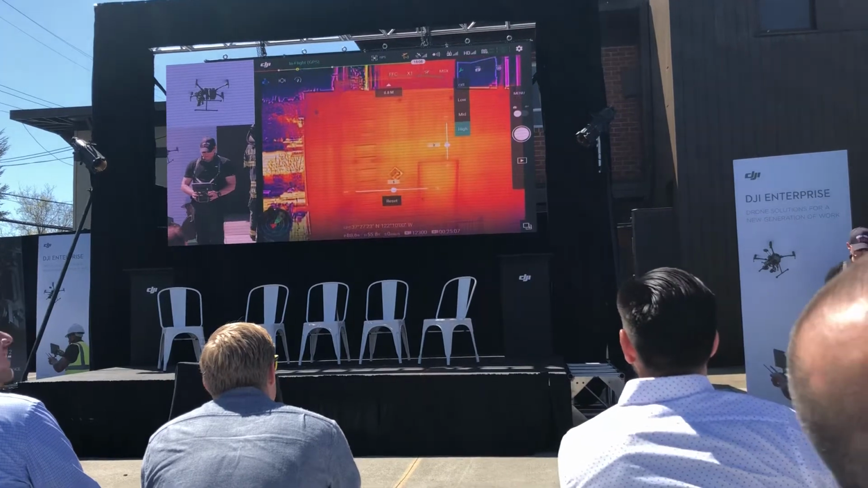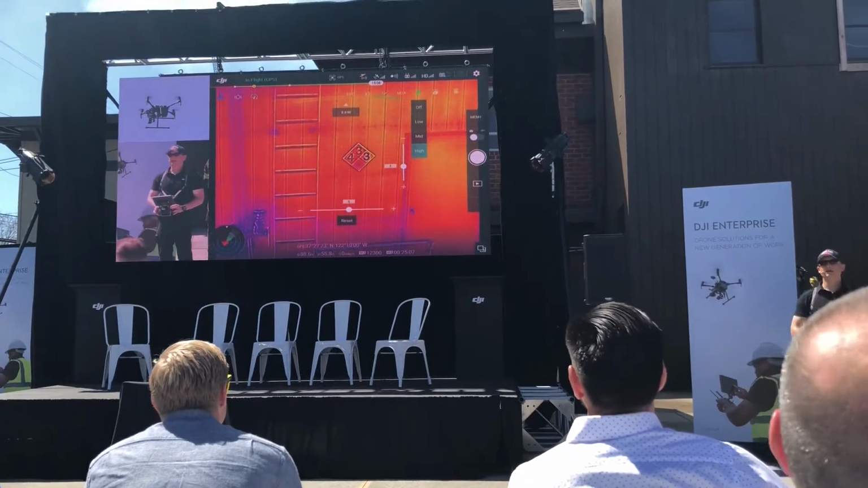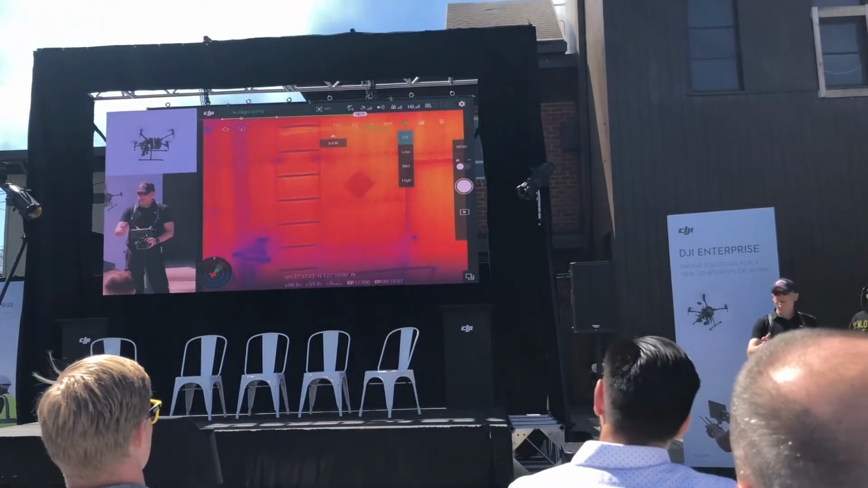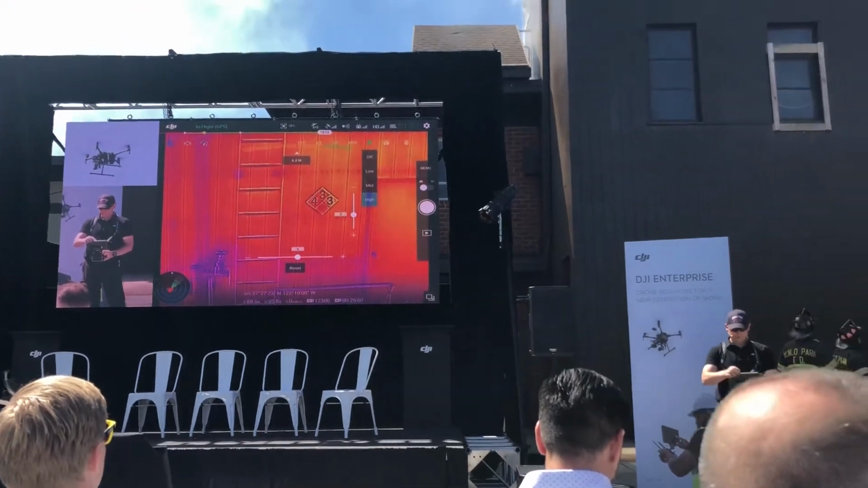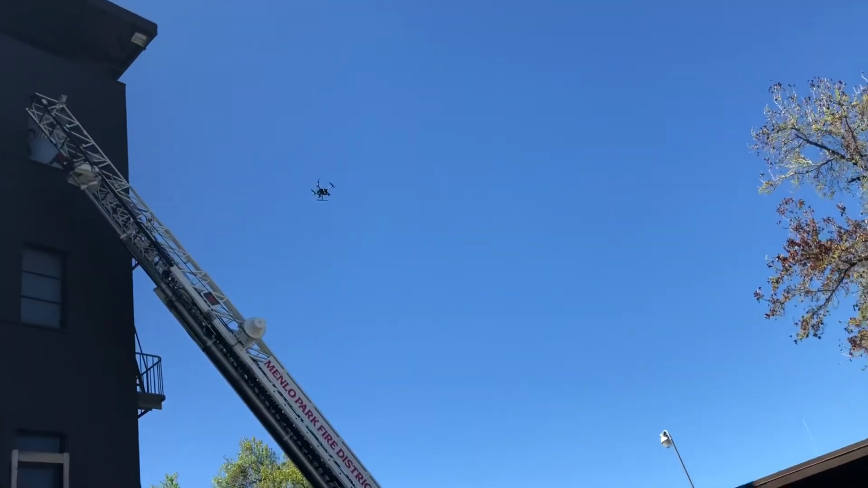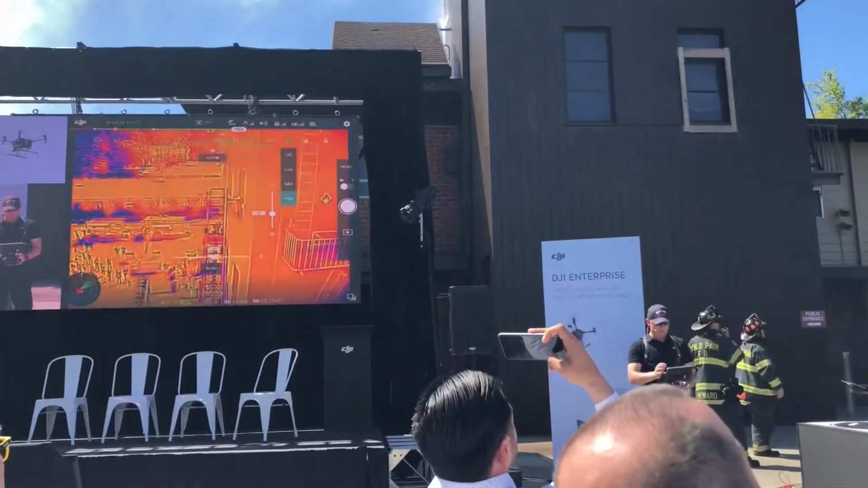So we're going to get that a little bit more centered. I'm going to use now my zoom to zoom in, and here we go. We can clearly identify what kind of hazmat situation we're dealing with. If I turn it off again, you can't see it. If I turn it on, there we go. We can zoom in a little bit more. We clearly know what we're dealing with. So that information now has been given to the team on the ground. And so what we're doing now is we're going to move over.